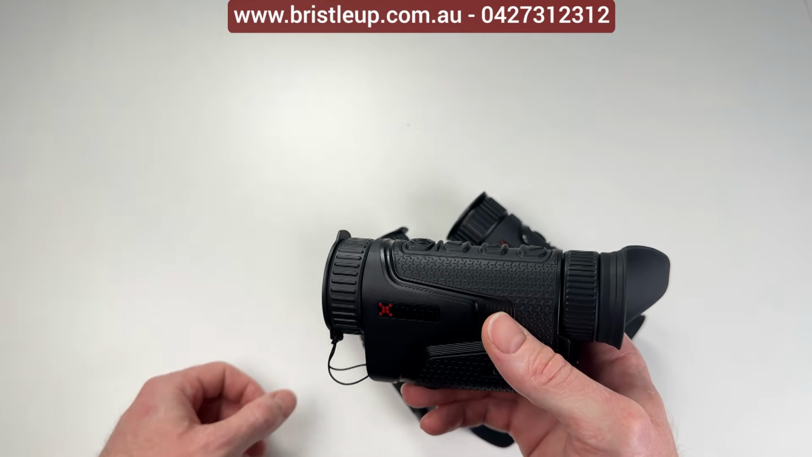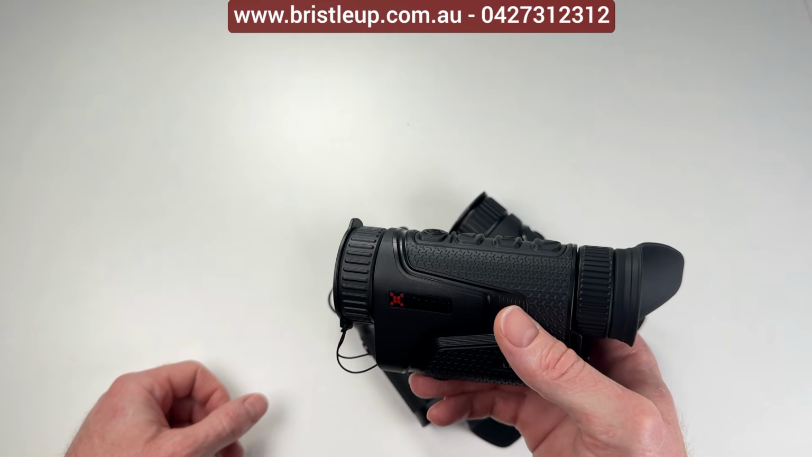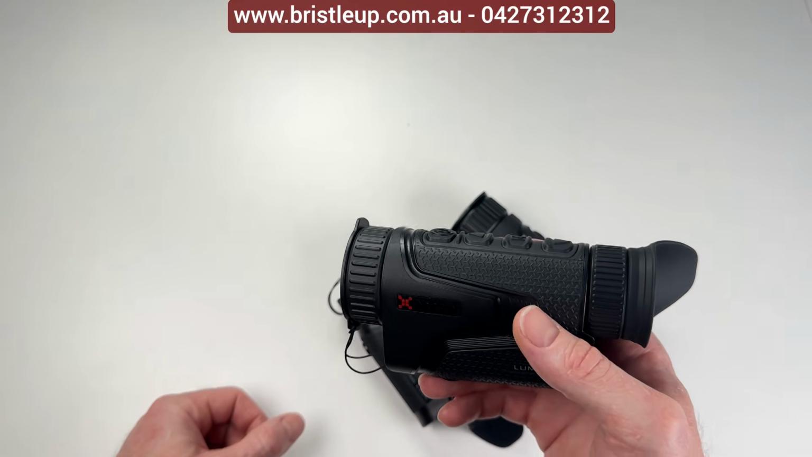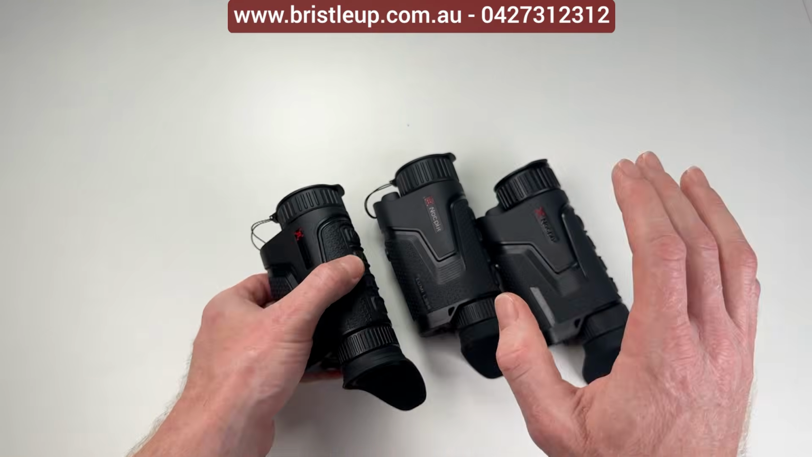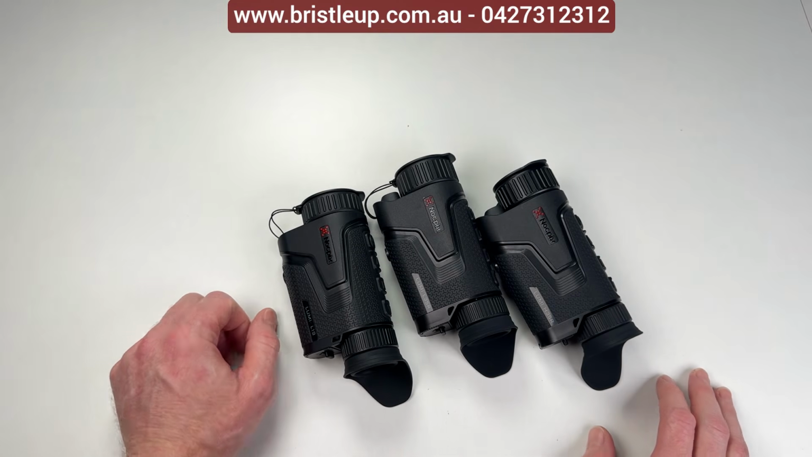So maybe out to 100 meters, see that something's there, get in closer, and look at it with a different device potentially to identify it. But your 256 sensors are just not very good, to be honest. The minimum I would own myself would be a 384, but ideally you want a 640 as an all-rounder.